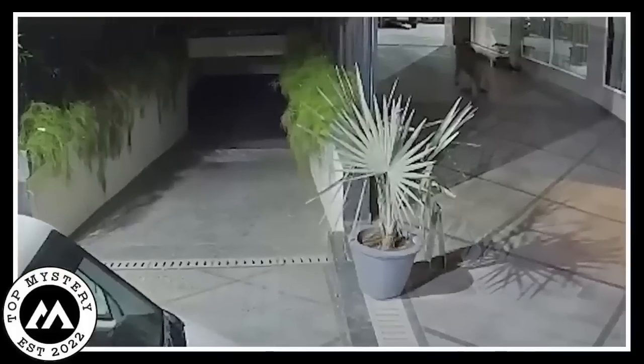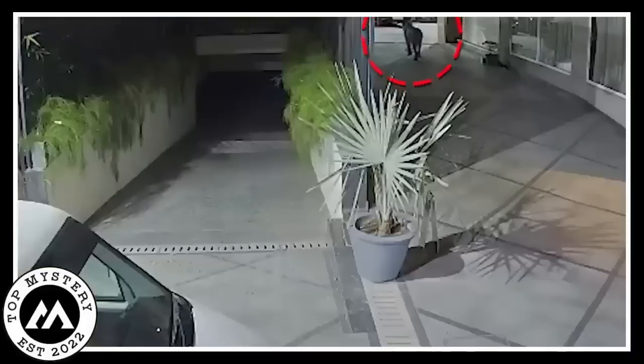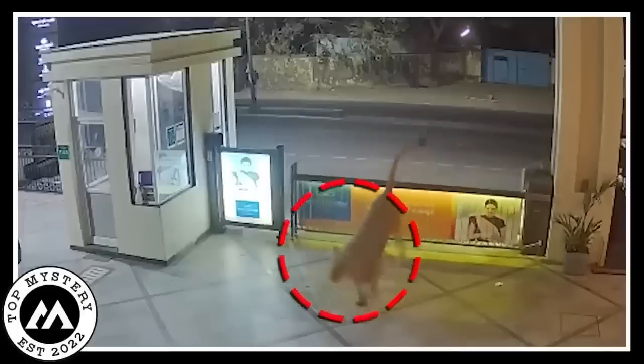The generally bustling hotel was eerily silent, with no one in sight to witness the uninvited guest's escapade. The surveillance footage captured the lion's every move, from cautiously sniffing around to gazing out of grand windows. The contrast between the untamed visitor and the posh setting created a surreal atmosphere.